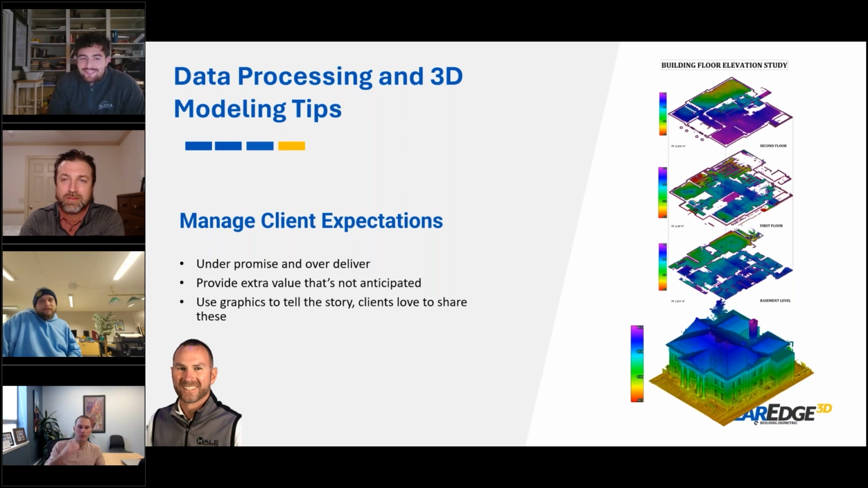All right, just kind of closing things up here. As you deliver these products, just think about what other extra value that you can provide. Especially for those folks that are out on site or building these 3D models, you'll see things within these facilities and buildings that may be relevant to the client.